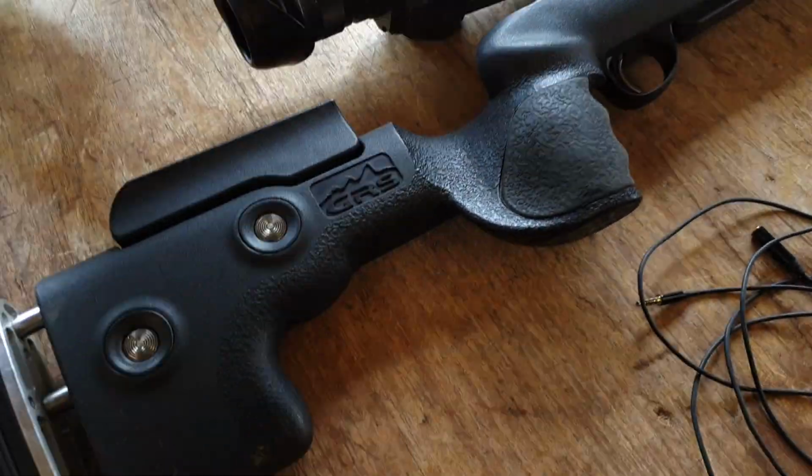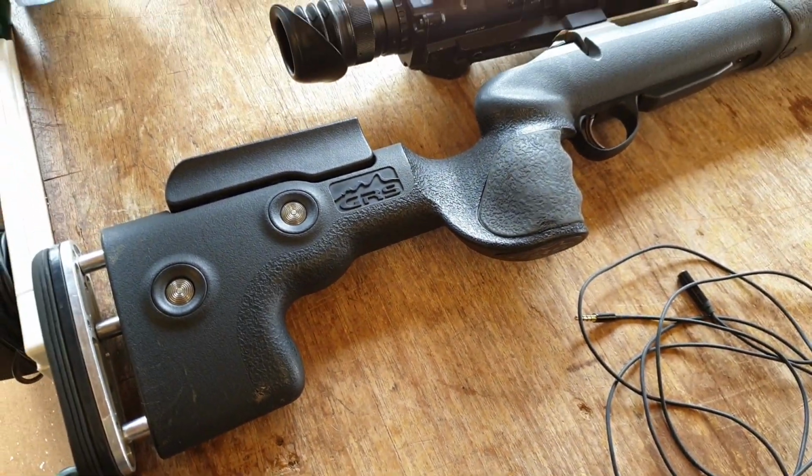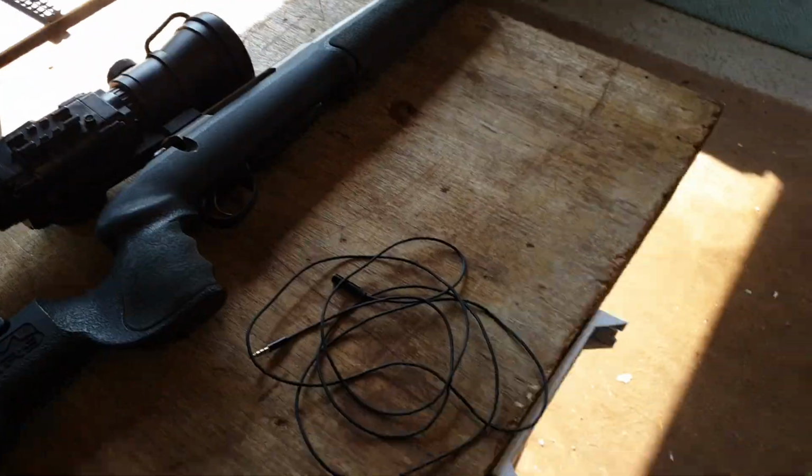And the stock, that GRS stock as well, gives you a really nice hold on the rifle. Lets you get set up really nice and solid. The GRS are beautiful. Beautiful stuff. I have owned one when I first had my Air Arms S510 FAC air rifle, but for me, being disabled, I needed a bullpup. I needed a compact rifle. But the GRS stocks are fantastic. That's the Berserk plastic stock. I've got one of those on my .22 as well, on my Tikka T1X .22, and it's brilliant.